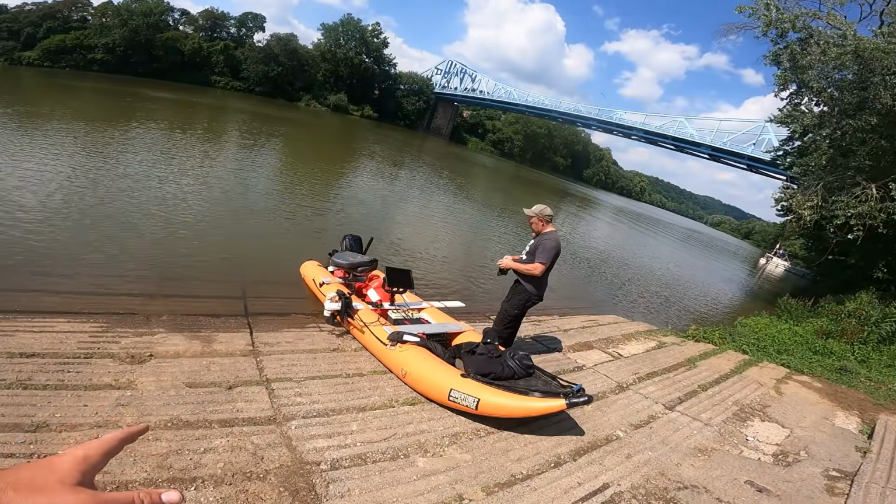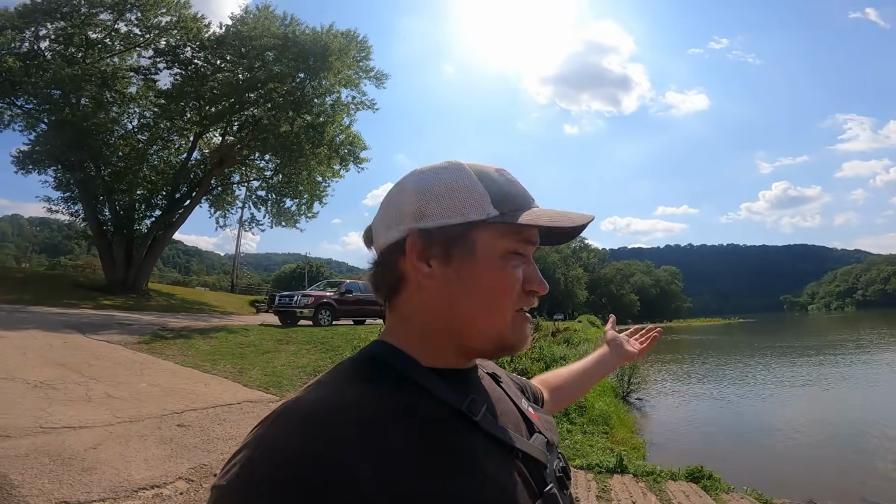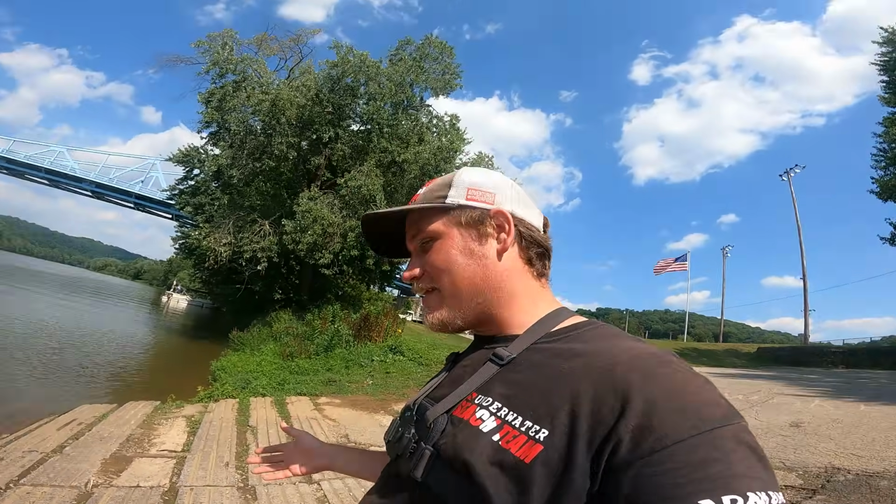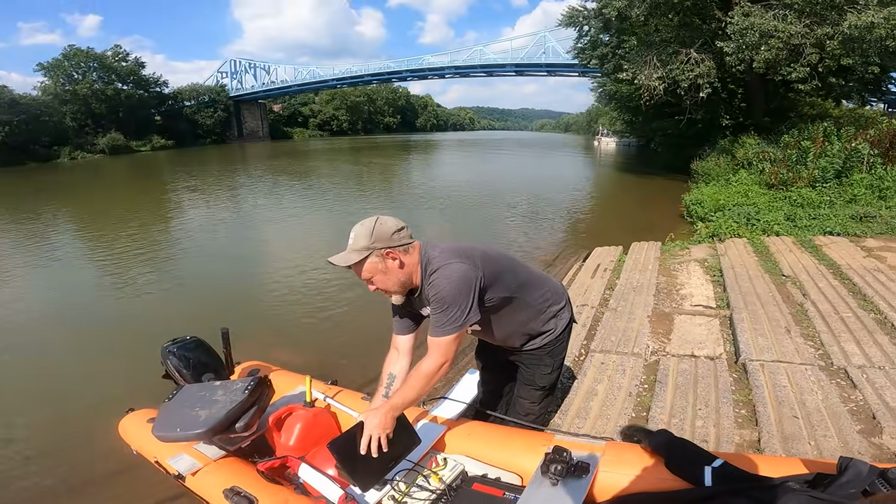All right, we just got back to the landing. We searched this whole stretch of the river and a little bit of the main river out there, and we didn't find anything except definitely one car at that boat ramp. We believe it's a car. I don't think it's our truck because it's very unlikely. But are you gonna dive this thing tomorrow? Yeah, we'll definitely go up there.